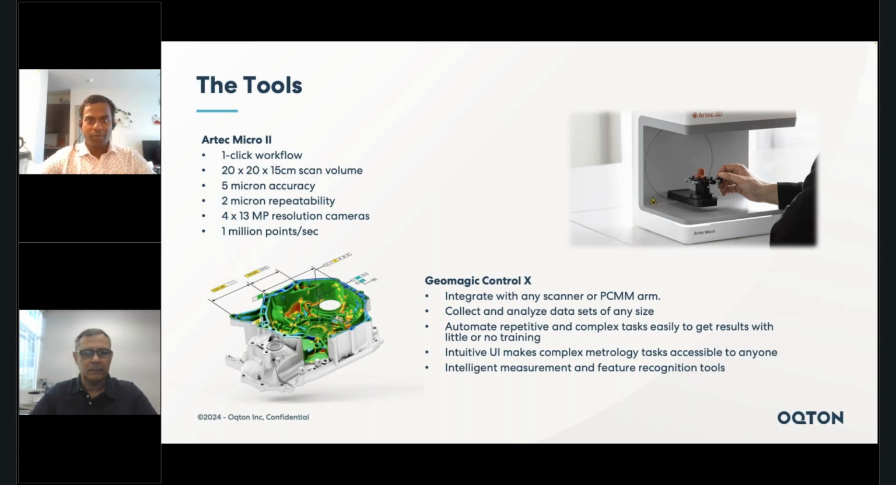Good morning, everybody. I am Vishnu Balakrishnan, application engineer at Oqton for the Geomagic set of tools. Geomagic Control X here deals with the input from the scanner to perform your metrology applications.